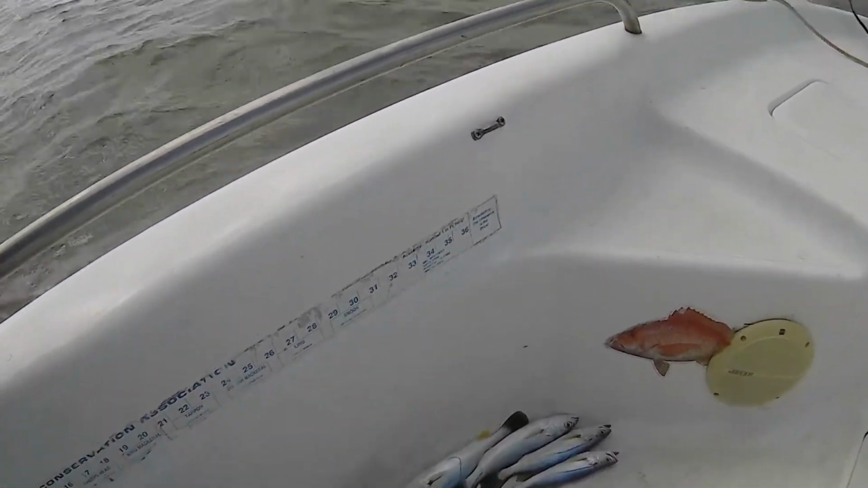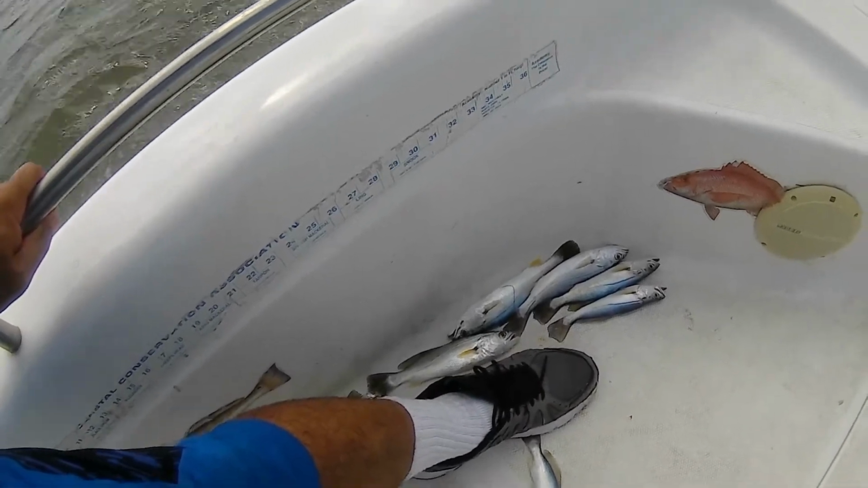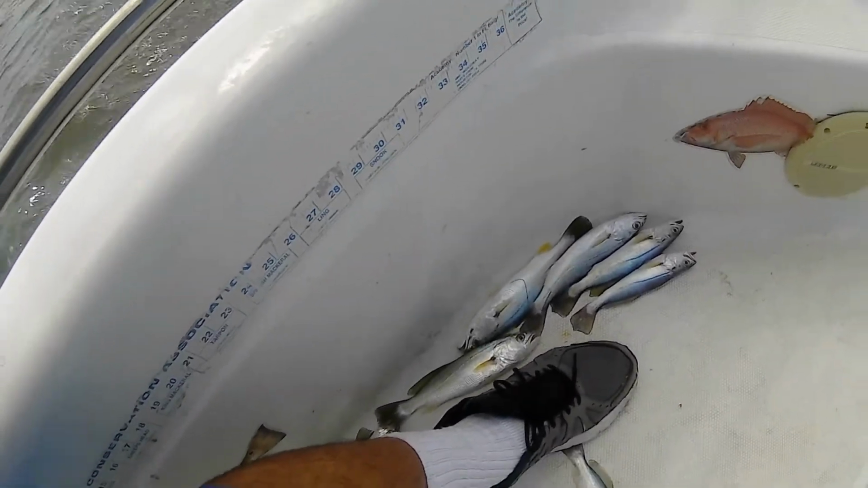To give you an idea, here's my foot. I'm a midget, so my foot is small.